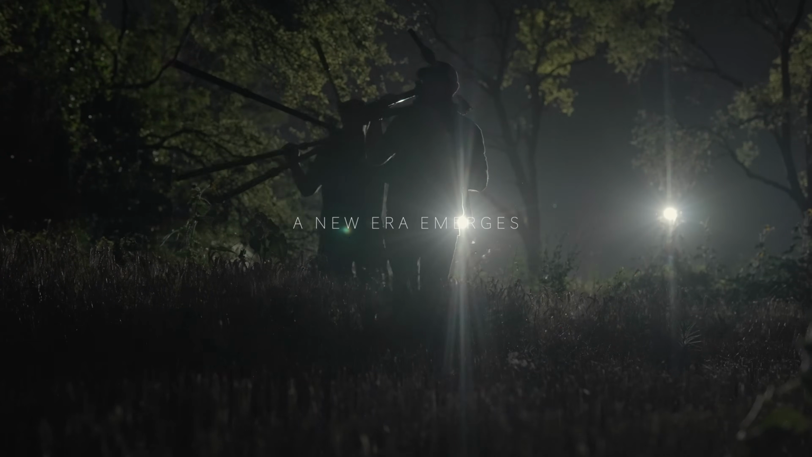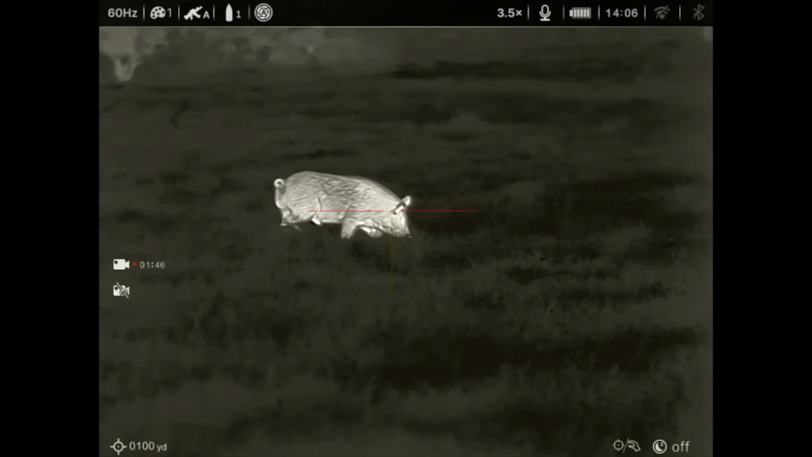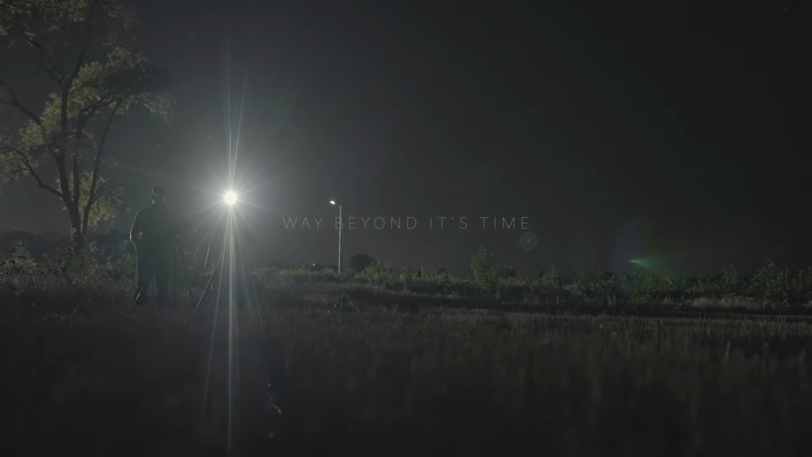It's like a little scope that packs a huge punch. Technology is taking the thermal industry into places where I didn't dream that it would have been this fast.